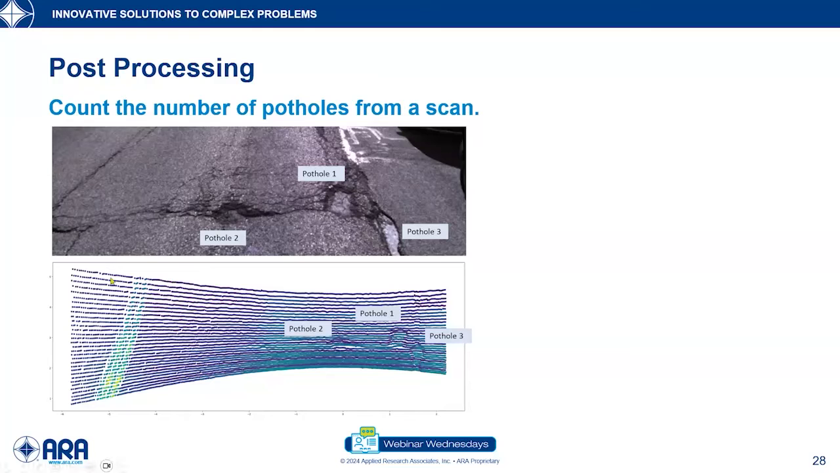A single scan can have many potholes, and we had to come up with an algorithm that can tackle any situation. For example, this image shows that the scan has 3 potholes, and we need to make sure that the algorithm we develop also tells that, okay, we're getting 3 potholes from a scan.